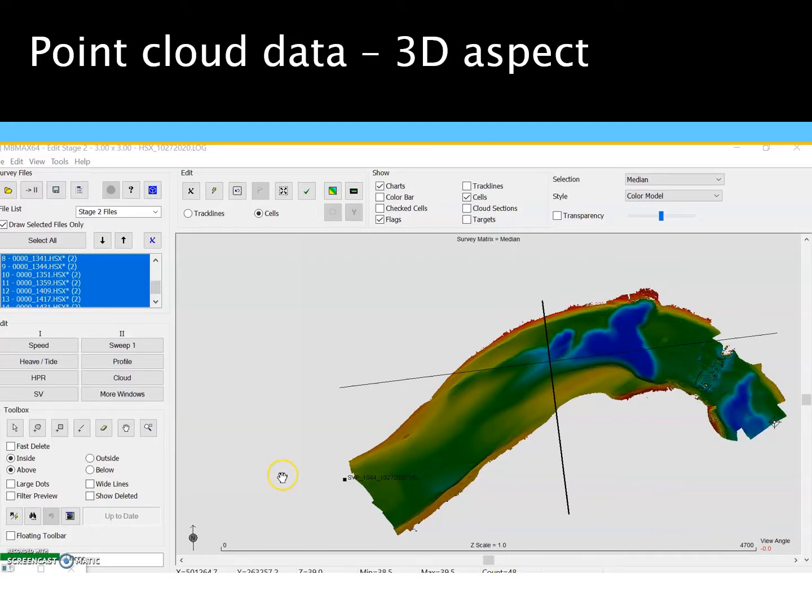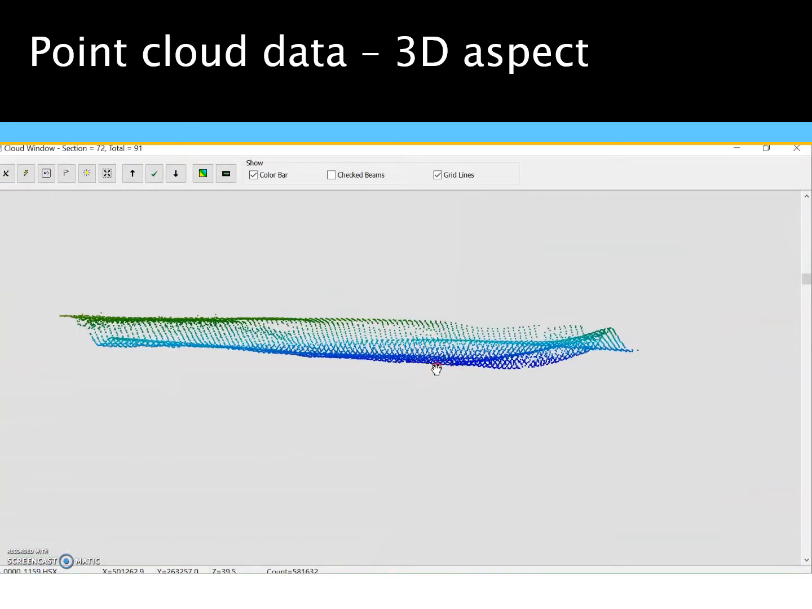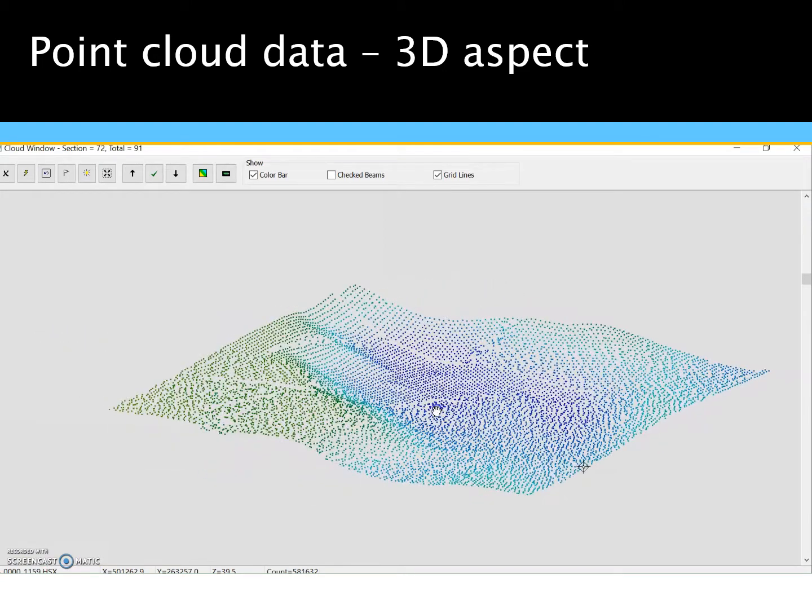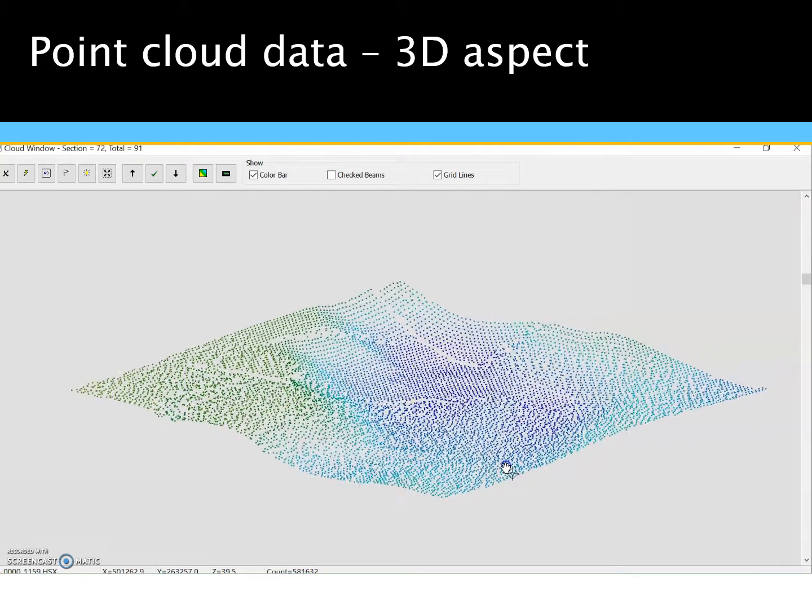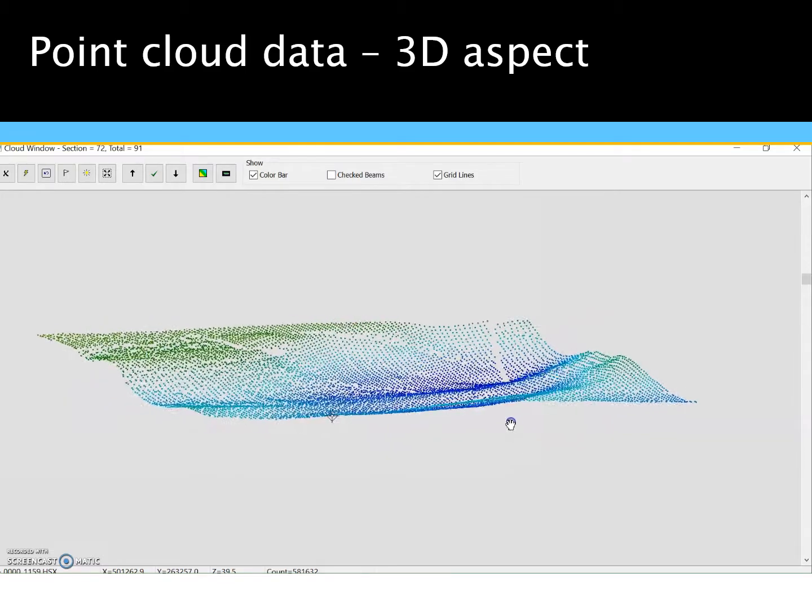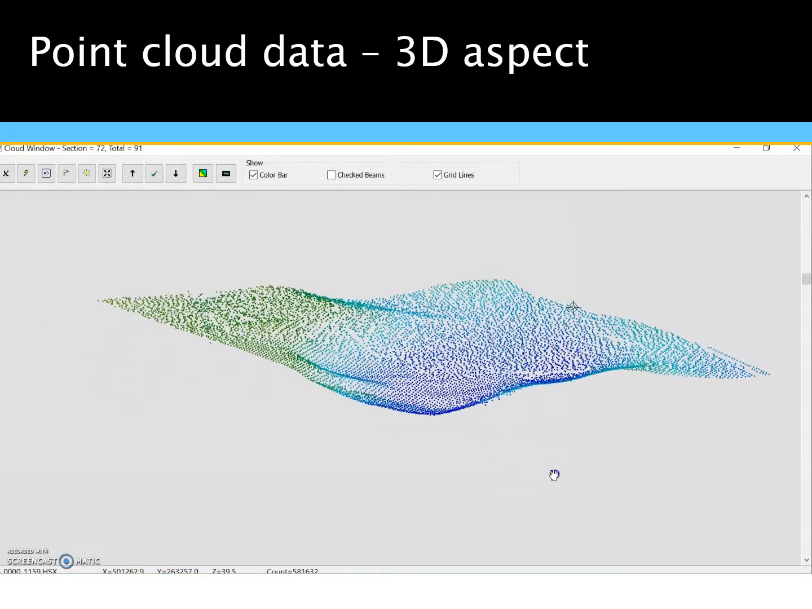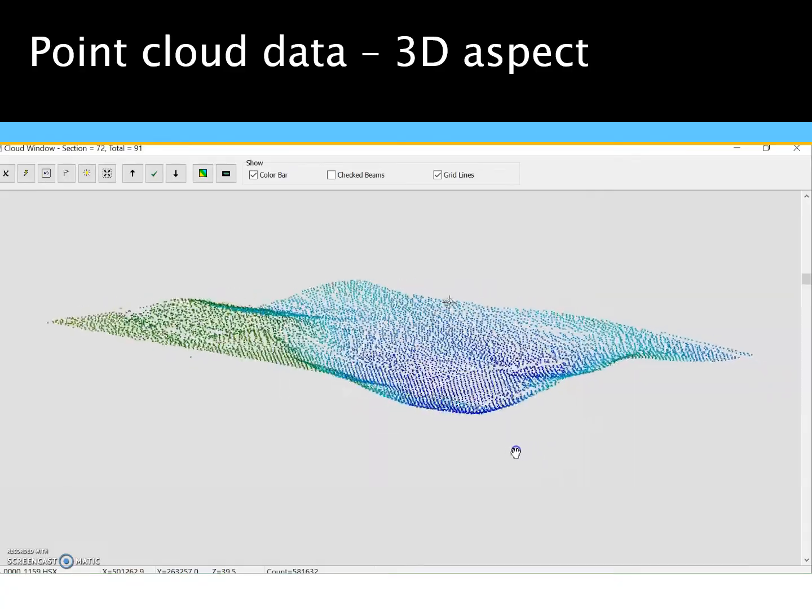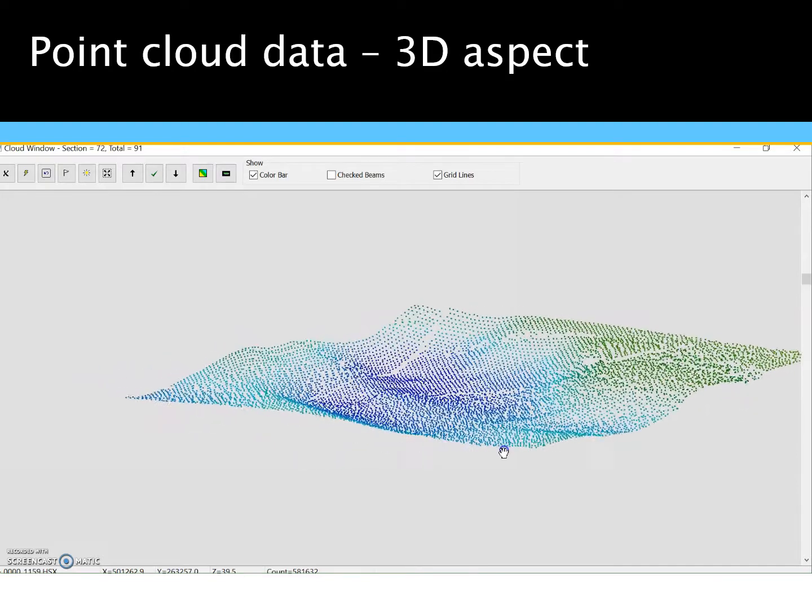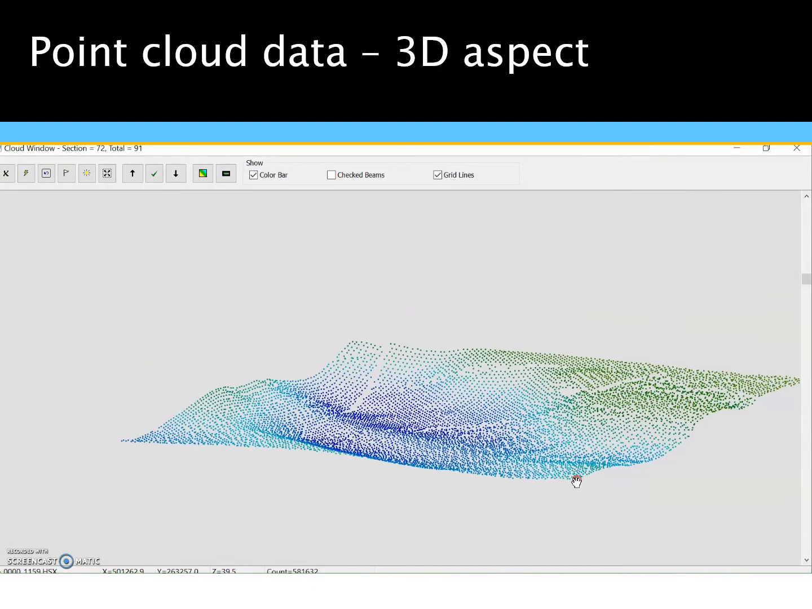So we mentioned point cloud data. This is just a quick presentation of point cloud. Here we've taken just a cross-sectional sliver of data from a matrix, and as we zoom in, you can see individual points along the beam line, and each one of those points has an X, a Y, and a Z, Z being our water depth. So that's where the multi-beam differs from the side scan. Side scan cannot give you depth for a target, where multi-beam can give you depth for each one of those points, as well as latitude and longitude.